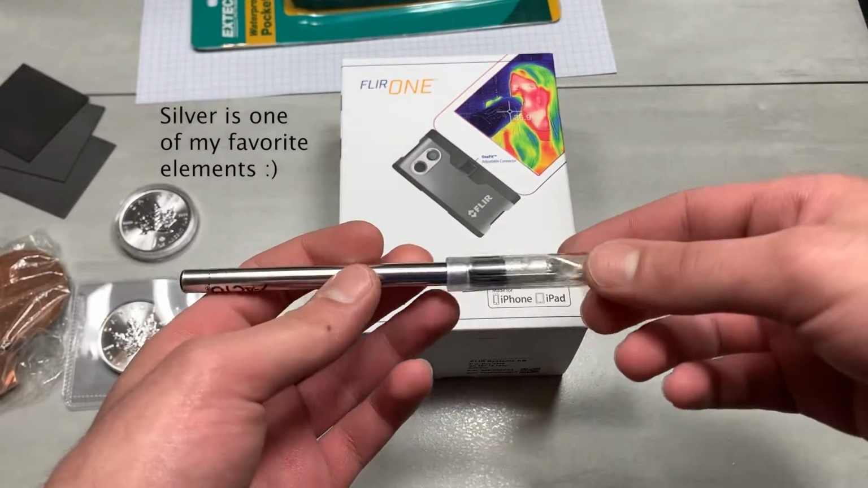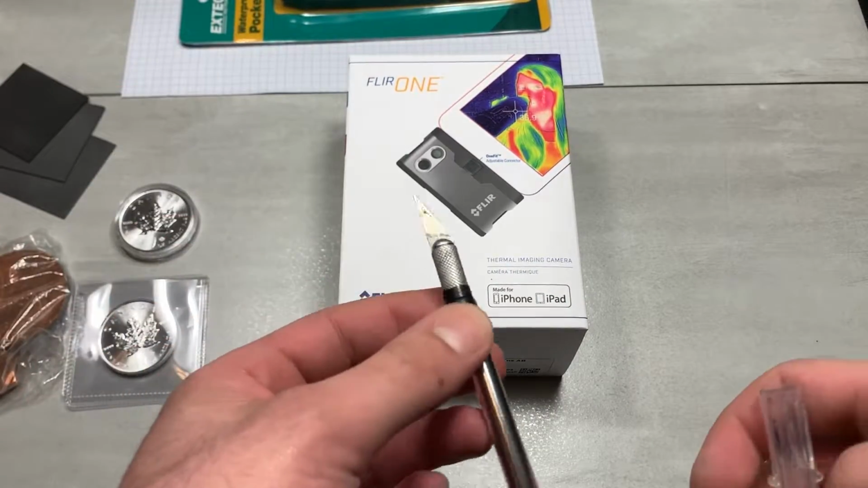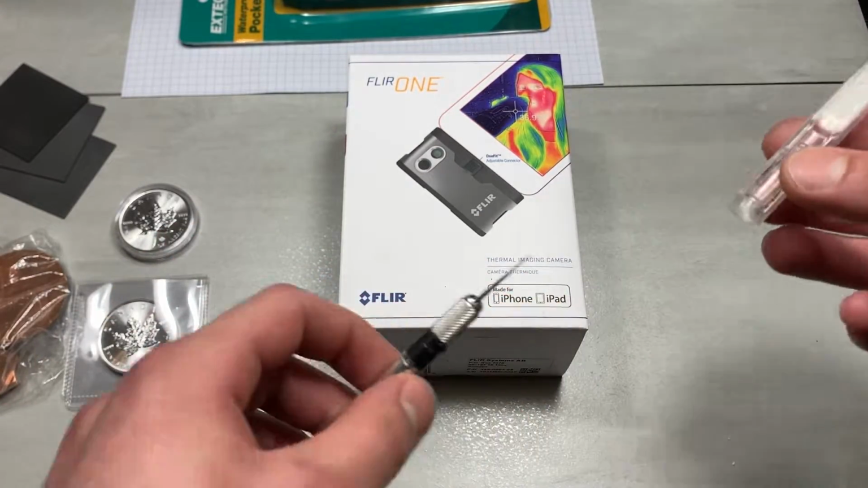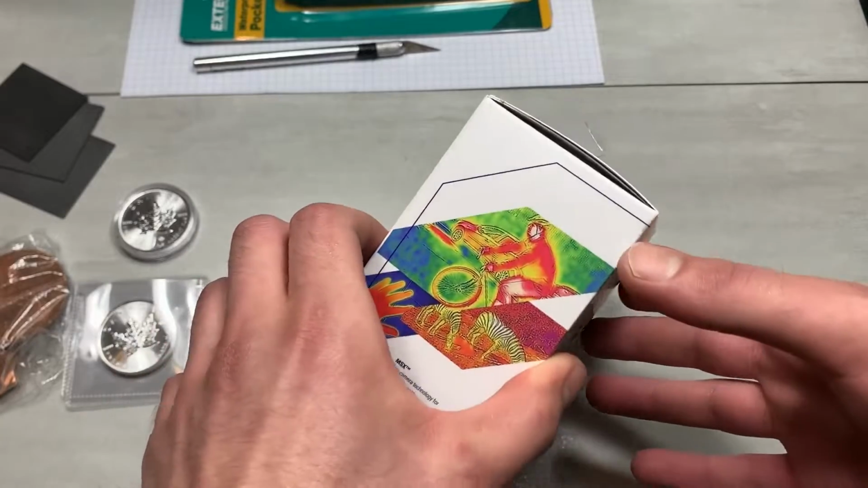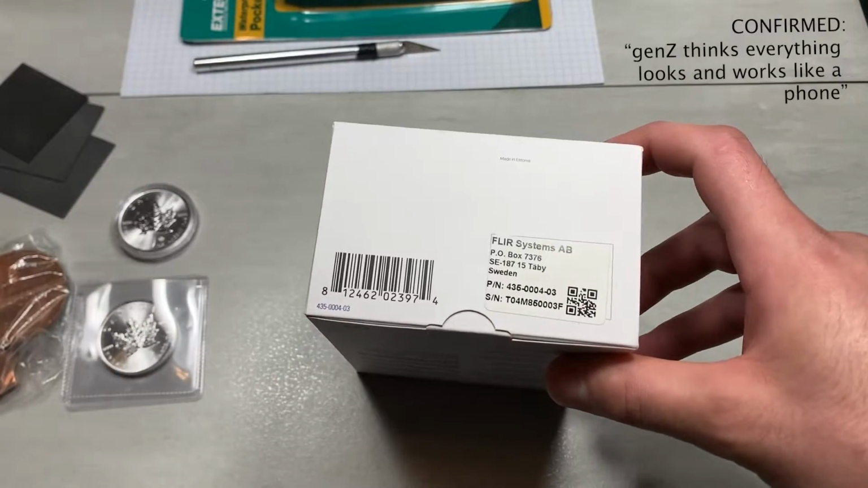I'm going to use this X-Acto knife for cutting any seals. And if you have an X-Acto knife, I do recommend putting tape here to prevent the lid from slipping off, because I find the lid is way too loose, which is kind of unsafe. So how does this... Okay. Kind of looks like a phone box.